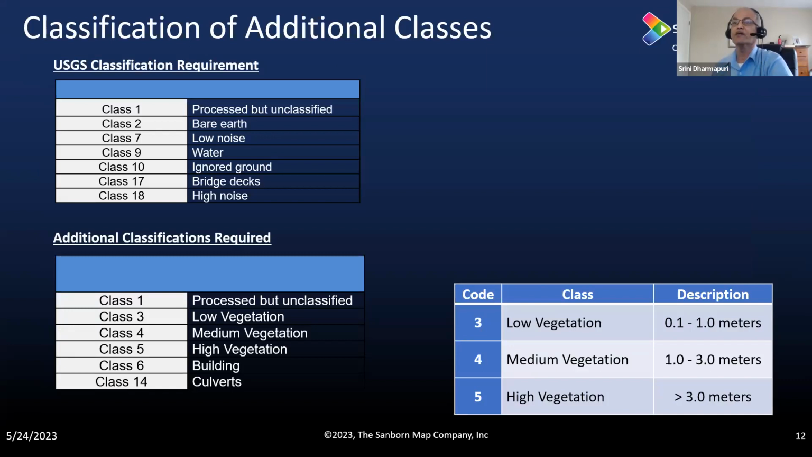So the top left table is what we are currently doing. Though there are a few 7 classes, primarily it is class 1 and 2, which means ground, and anything which is not ground goes into the non-ground, which is processed but unclassified. That is how it is categorized.